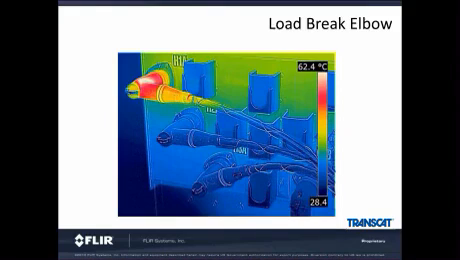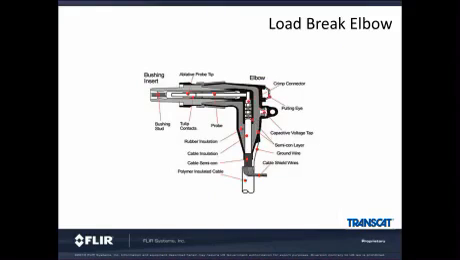However, the same is true when we have other indirect measurements, as we do in this case in the load break elbow getting warm. That's the one obviously in the upper left. The rubber boot acts like an insulator protecting the components inside. However, when one of these components gets hot, it takes a lot of energy to show up on the surface, as the rubber boot is thick.